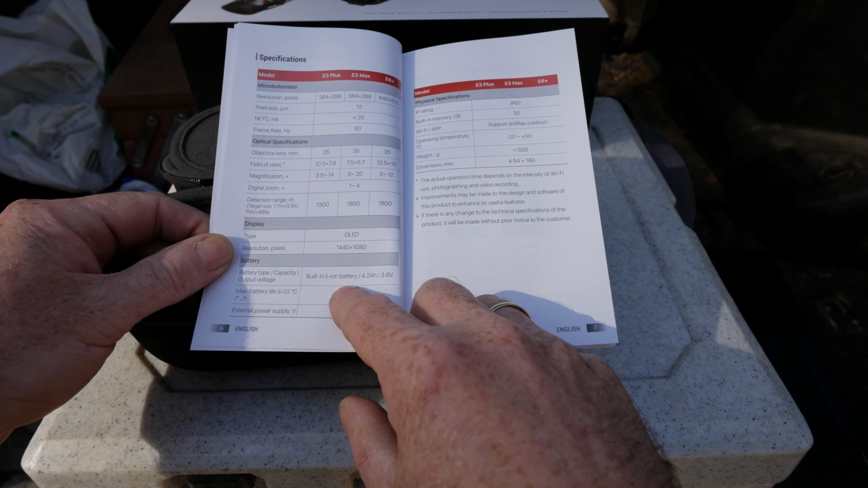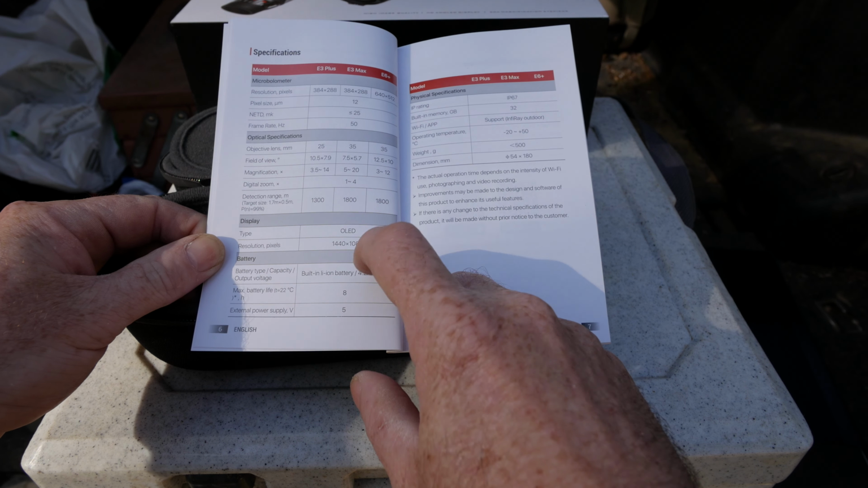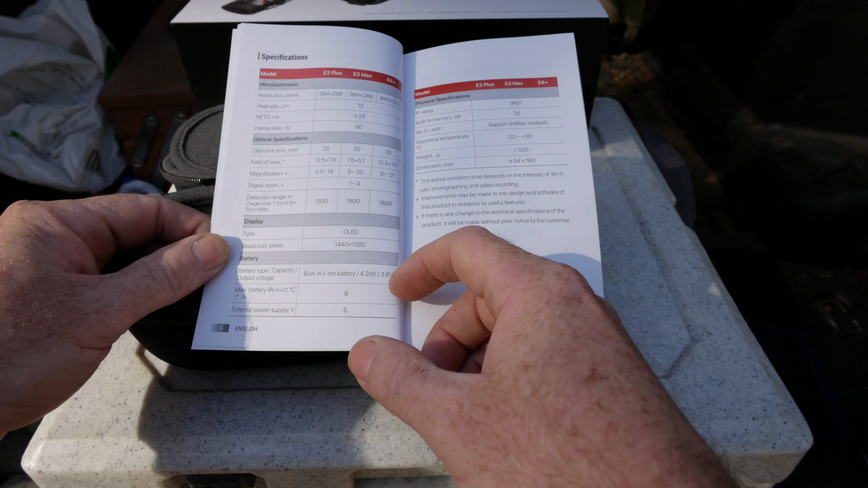It's got a built-in lithium ion battery, 4.2 amp hour, and battery life is up to 8 hours. I haven't actually run it out yet, but I haven't used it for 8 hours. I've gone for about 6 hours at a time, and it does it quite easily. IP rating is IP67. It's got 32 gig inbuilt memory, and it's got application support, and it weighs less than 500 grams. And that's probably all you need to know about the specs.